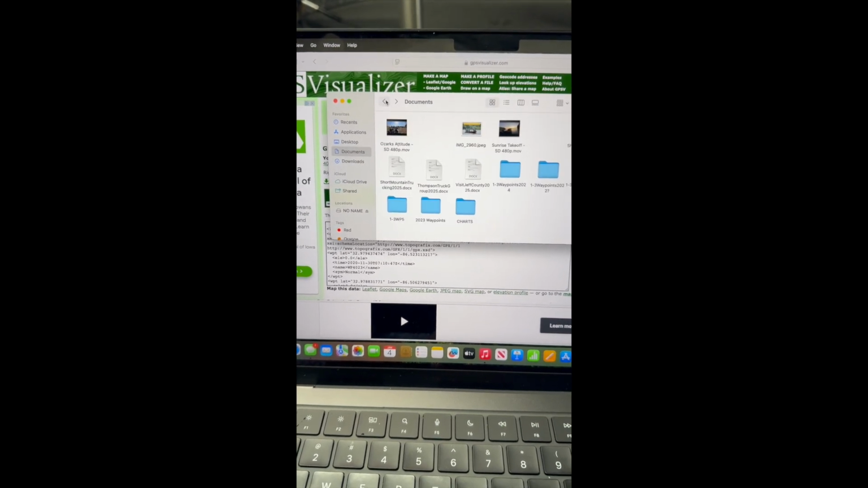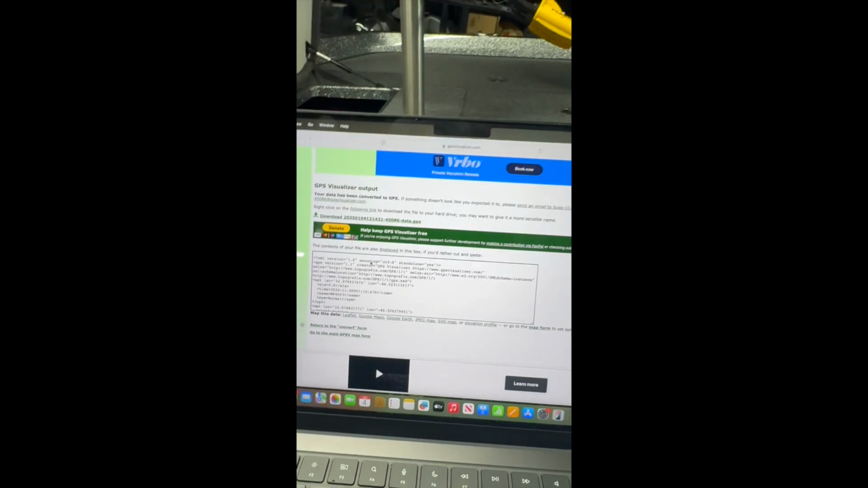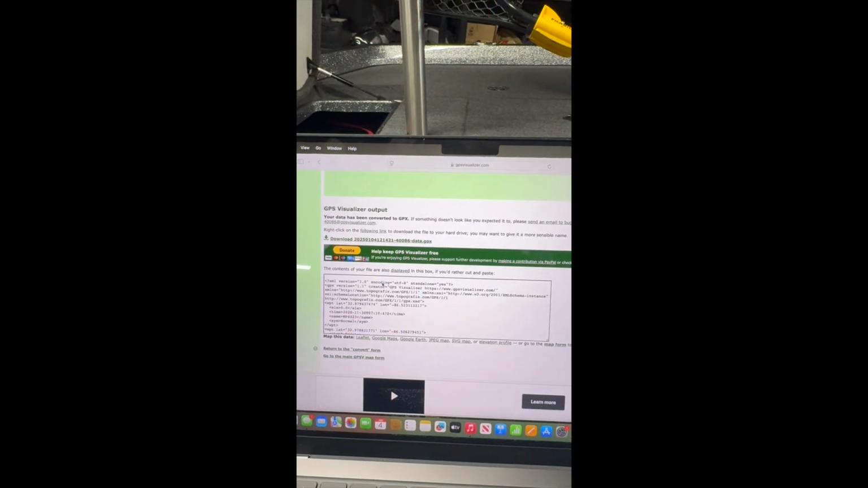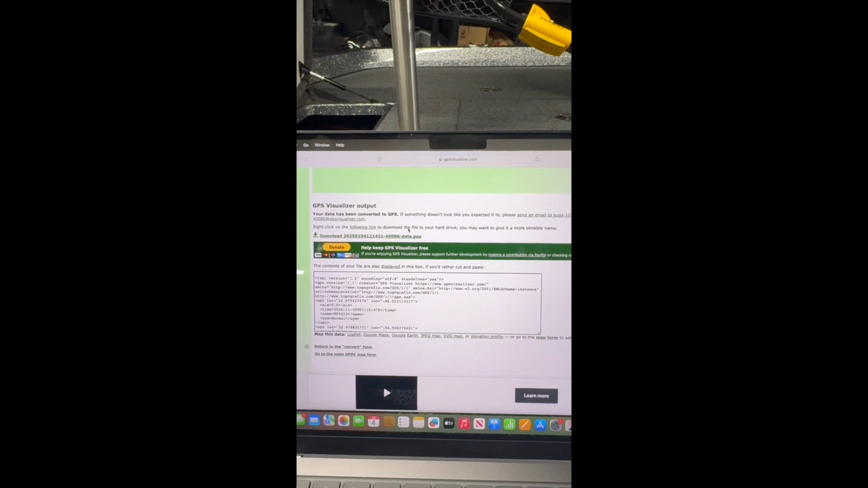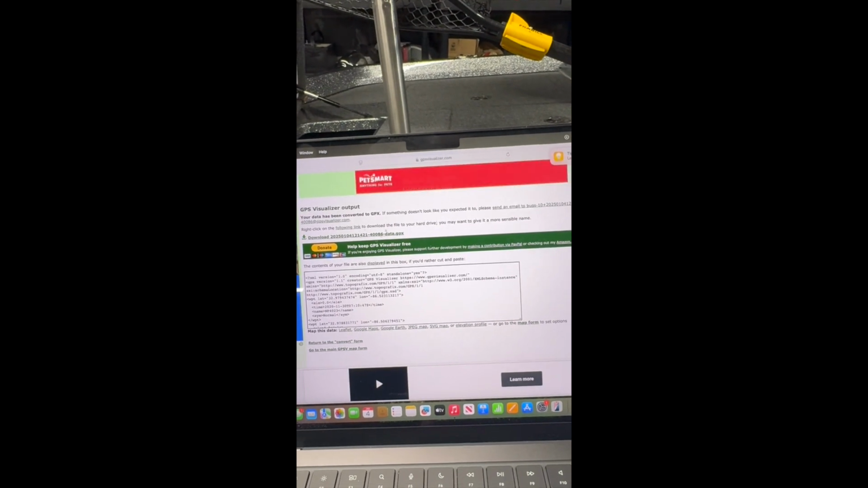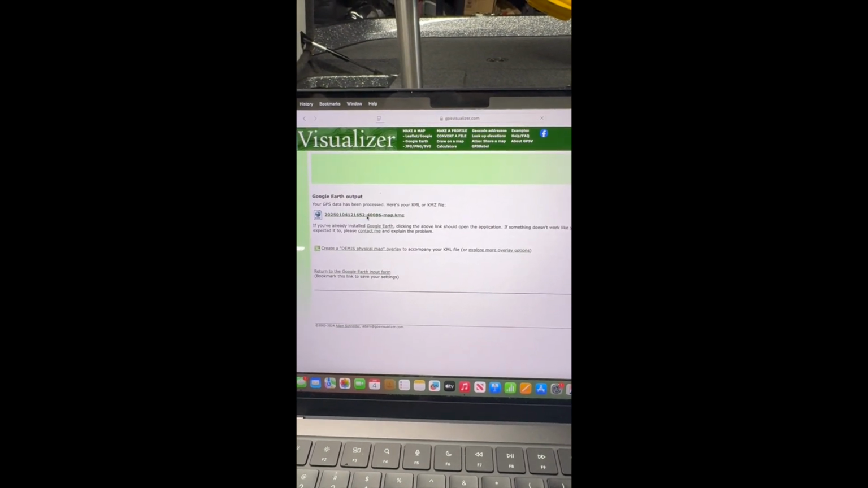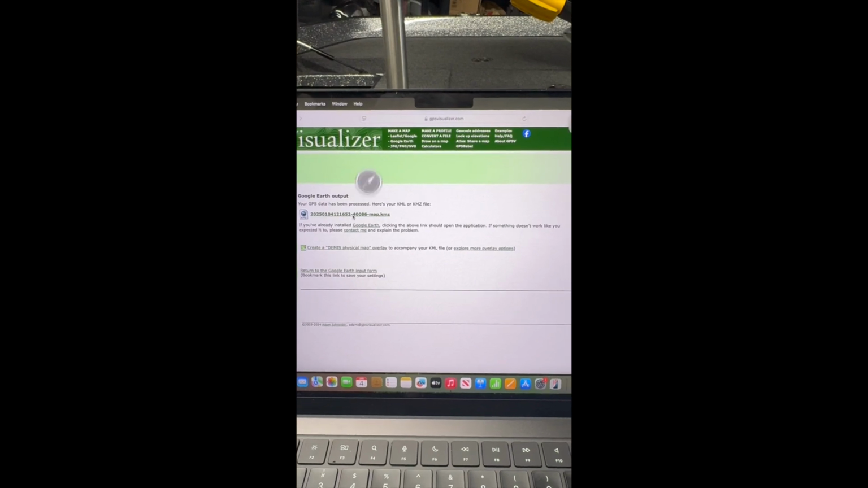And you could delete the rest of the stuff off of your fish finder. One other cool thing that I'll show you really quick: if you really don't know what waypoints you had on a certain card, this GPS visualizer will actually map this data for you too. You can click Google Earth here, and it'll create another link just like that that you can click, and then that will download to your computer.